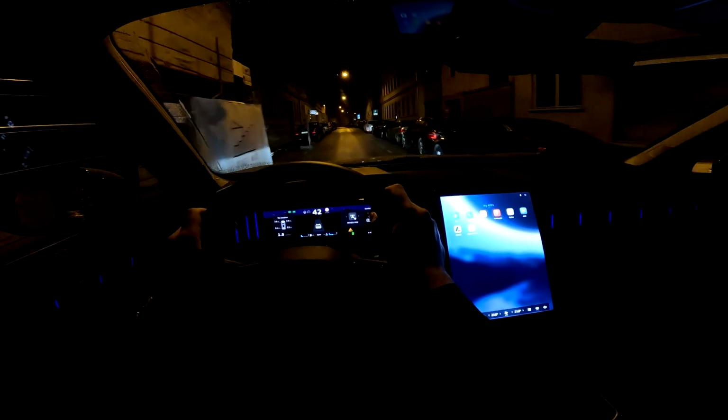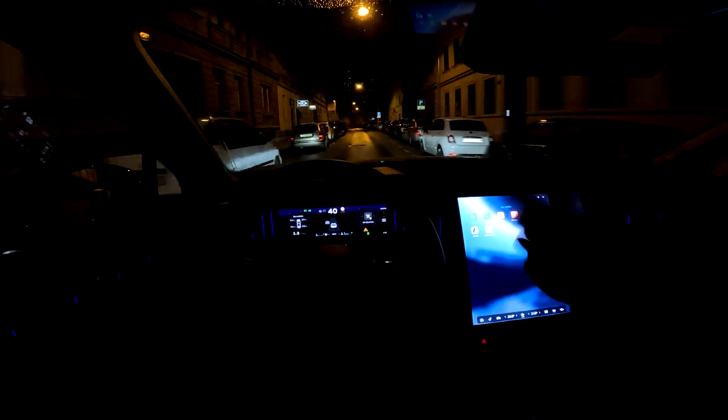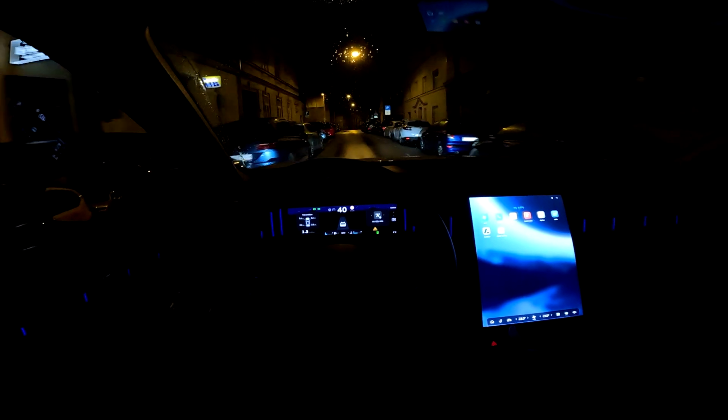And yeah, also here is the My Car, so the car settings that you have already here as a shortcut, you can also access them here as well. Again, the surround view when you indicate on lower speeds.